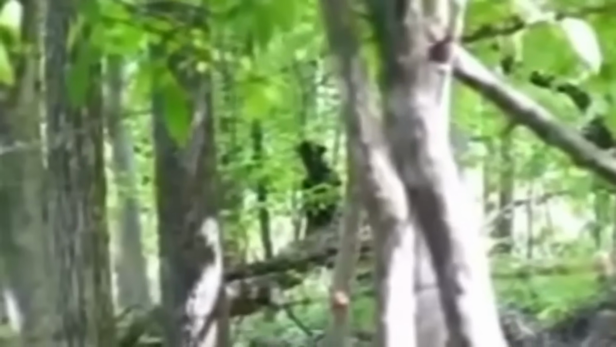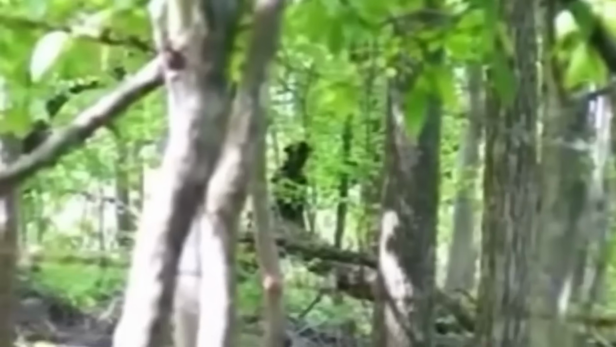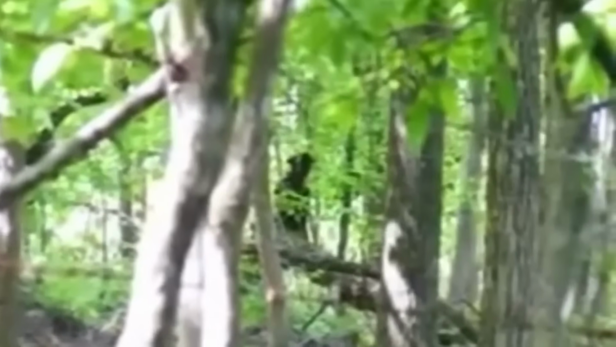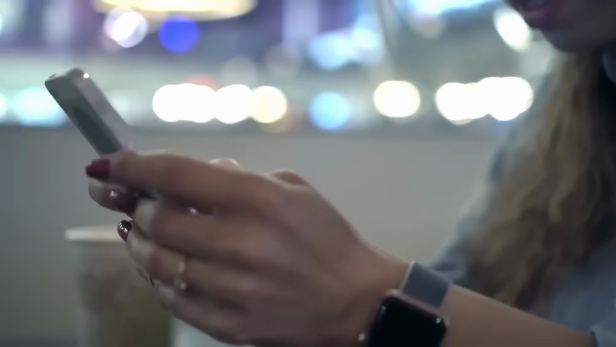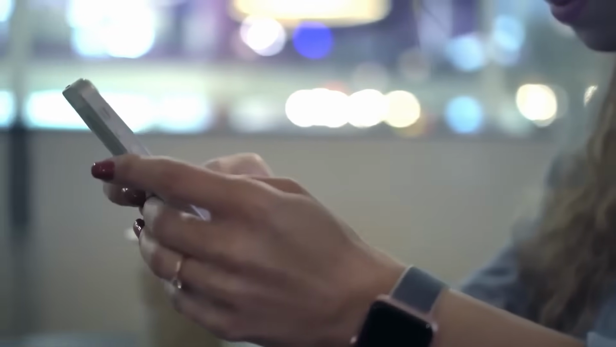The eerie encounter was enough to make even the bravest of souls question the boundary between reality and the supernatural. The forest keeps its secrets close, leaving everyone with more questions than answers.